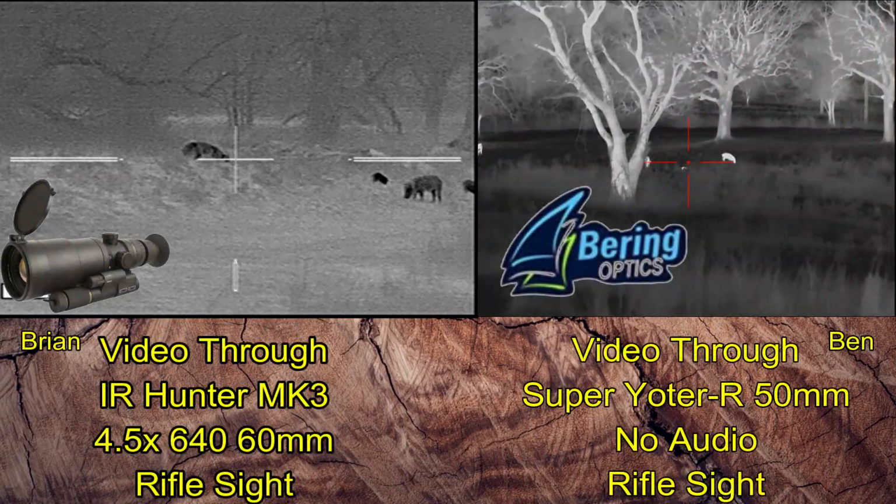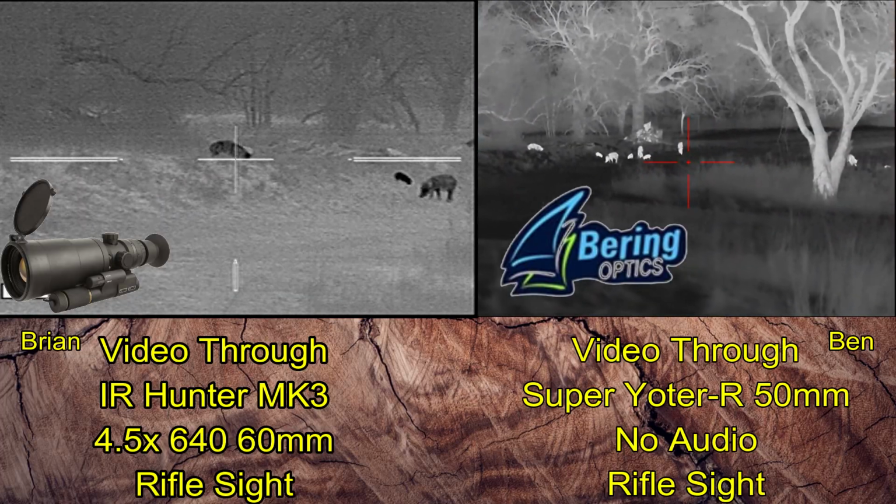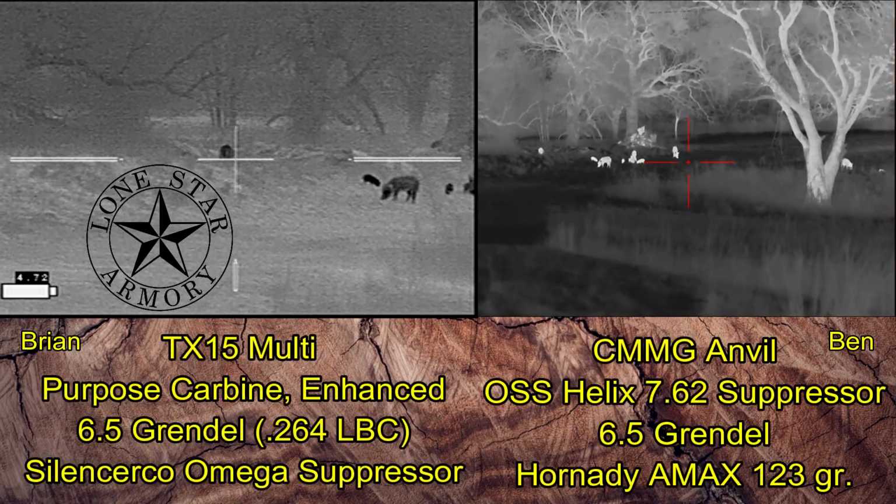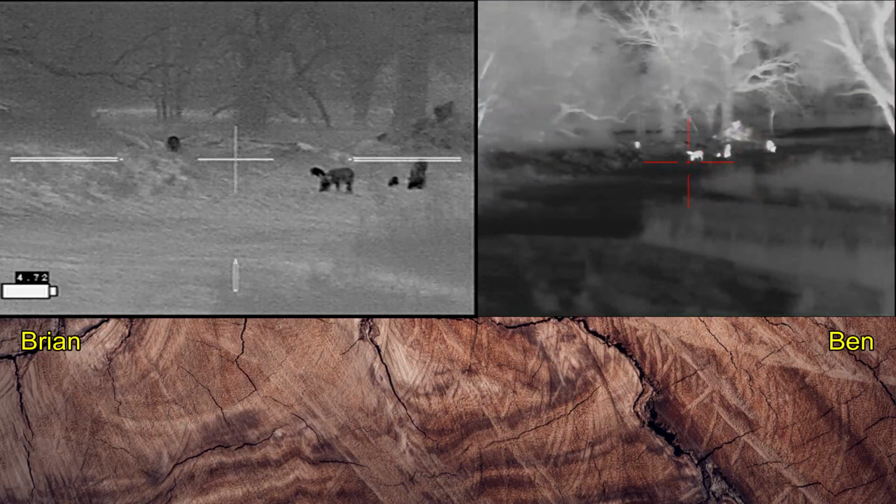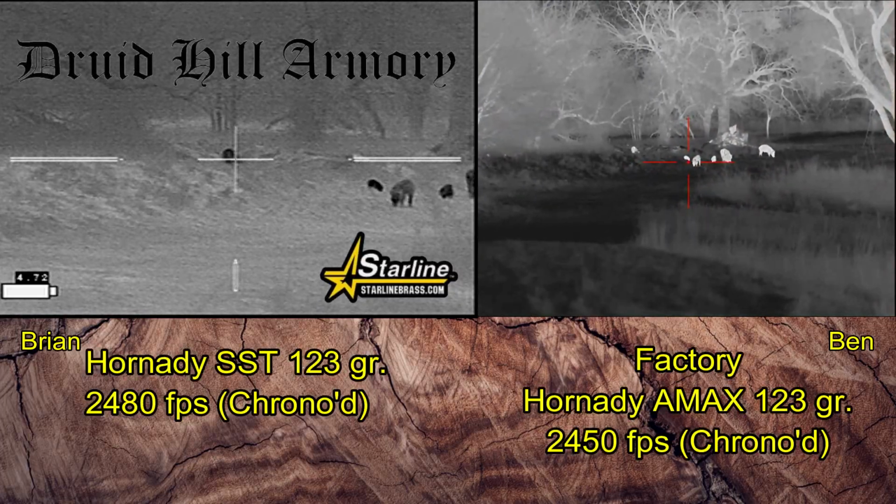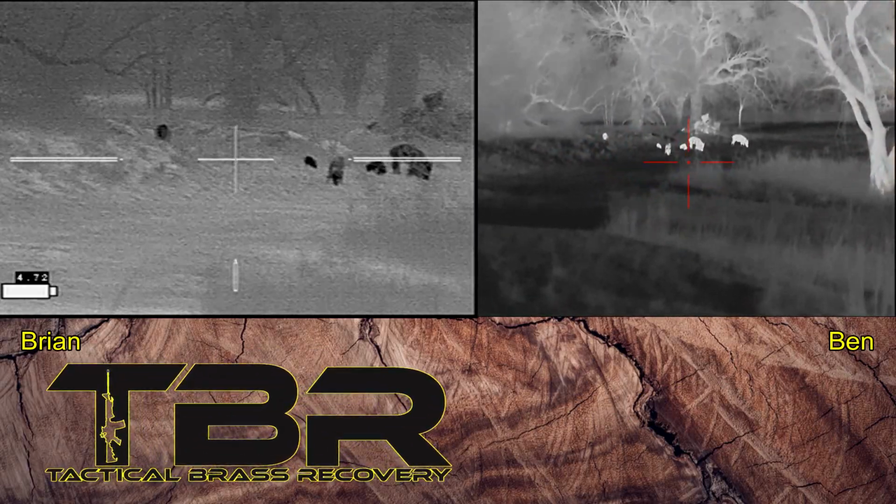So these are the optics that we're going to be using for tonight. Our rifles. And our ammunition. Brass Catcher by Tactical Brass Recovery.